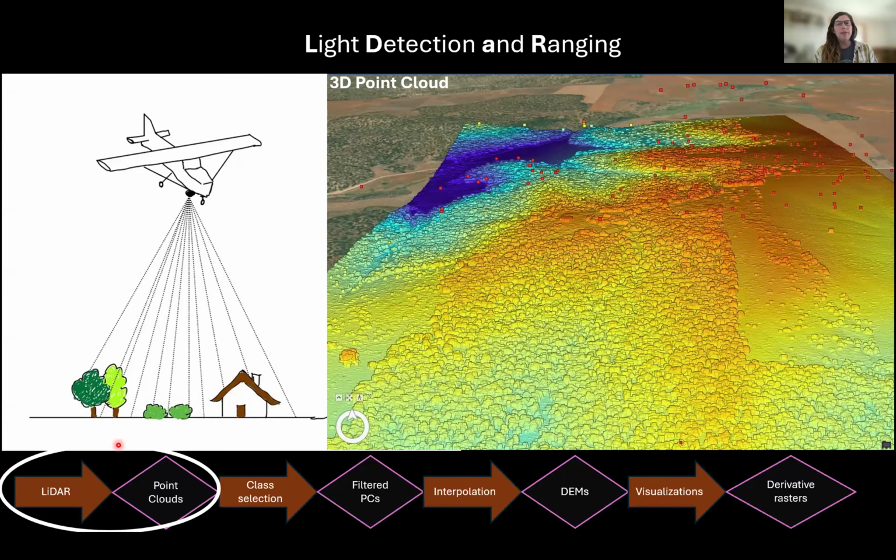Because even though it seems oftentimes like a magic wand, there's actually a lot of decision-making and even math that goes into processing these point clouds. And depending on what you choose and how you decide to select certain classes of points or interpolate, which are both things we will talk about shortly, it can really impact your final visualization.